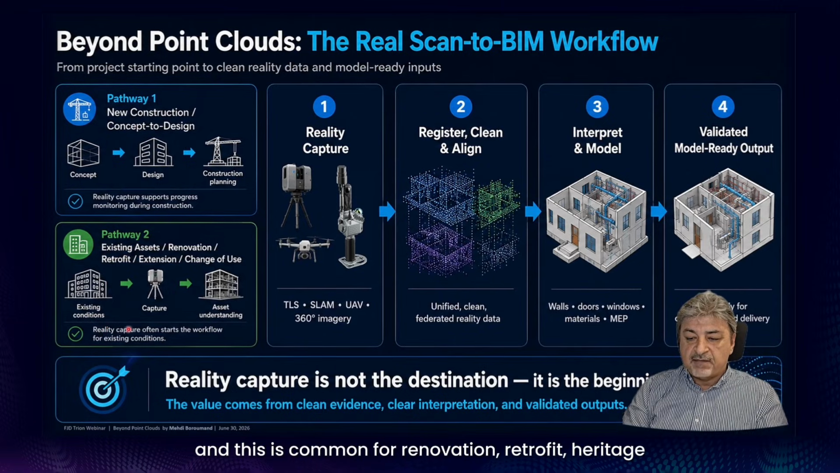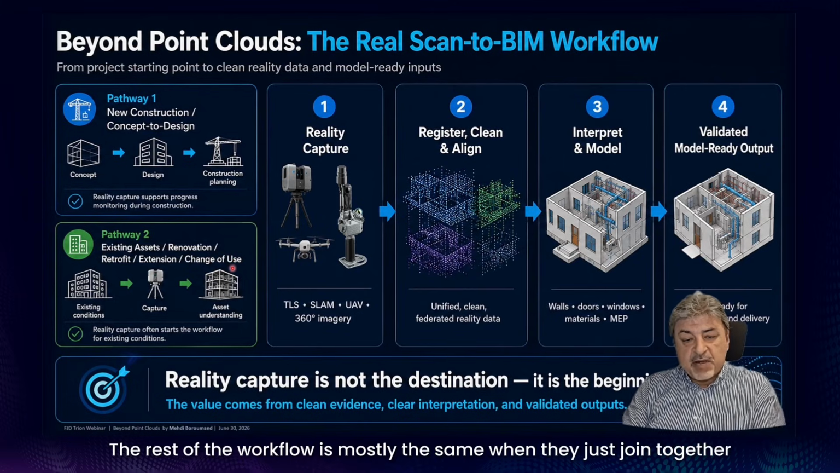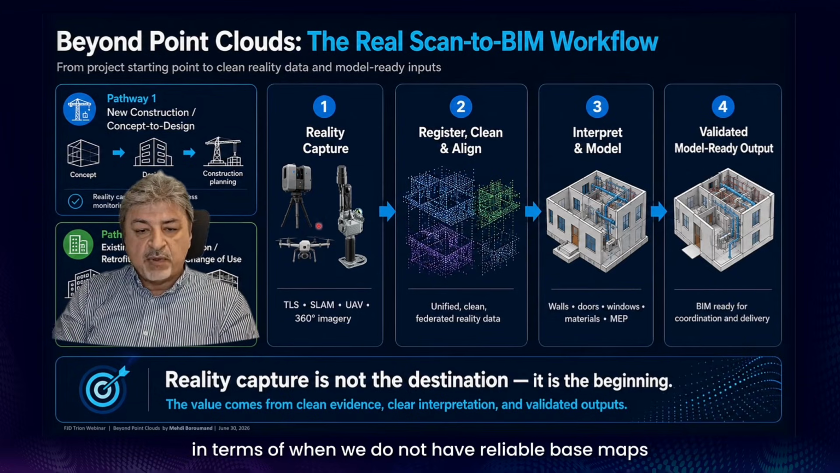This is common for renovation, retrofit, heritage, change of use, or brownfield projects, where old drawings may be outdated, incomplete, or unreliable. In both cases, the rest is the same when they join together, in terms of when we do not have reliable base maps.